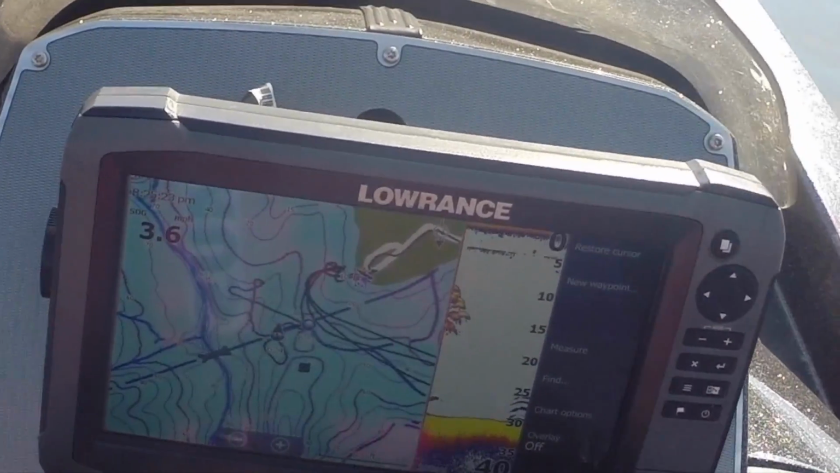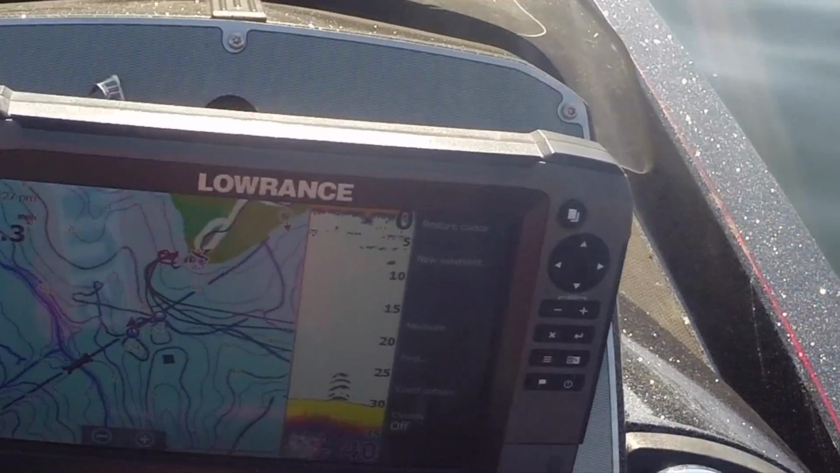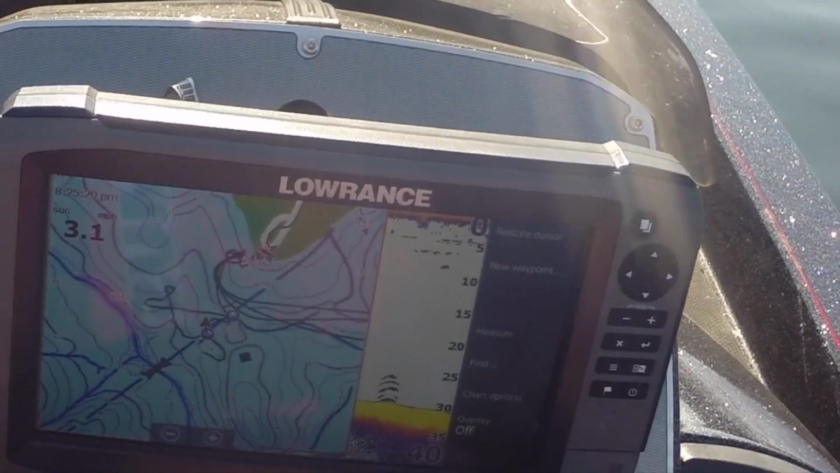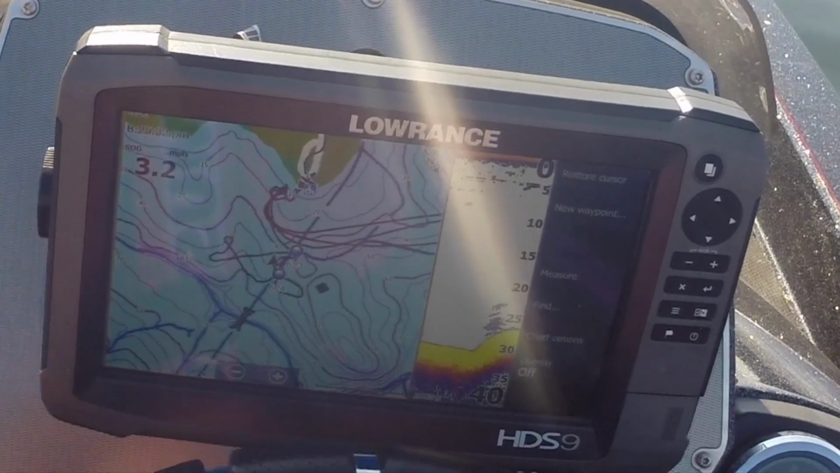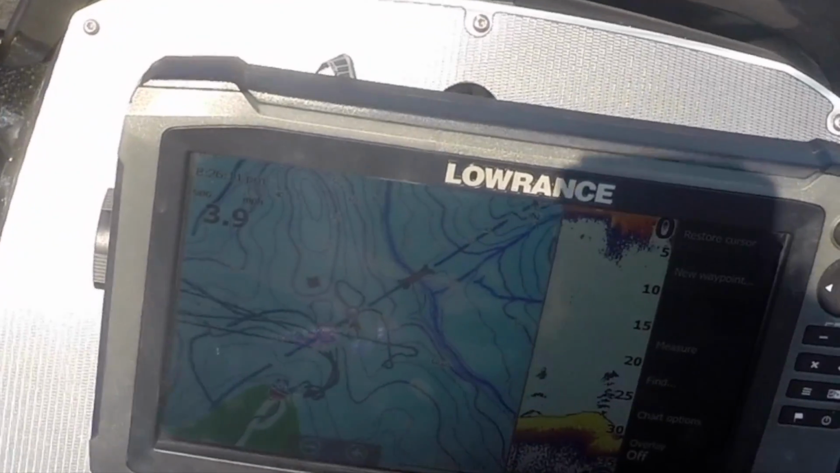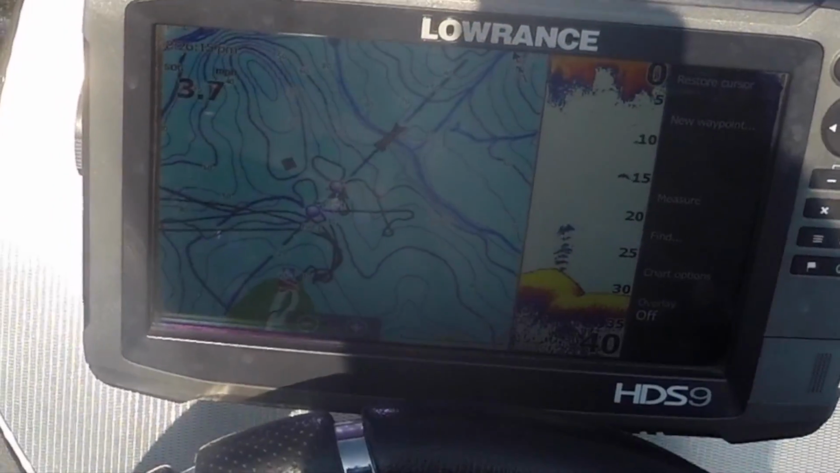And how you'll know that we're going over the road bed this time is it'll have just a lot harder return. The return will be yellow. Anytime you see a nice hard yellow return, that's the road bed, and that's we're coming up on it right now. You see that was the road bed right there. Not quite as obvious, but that was it.